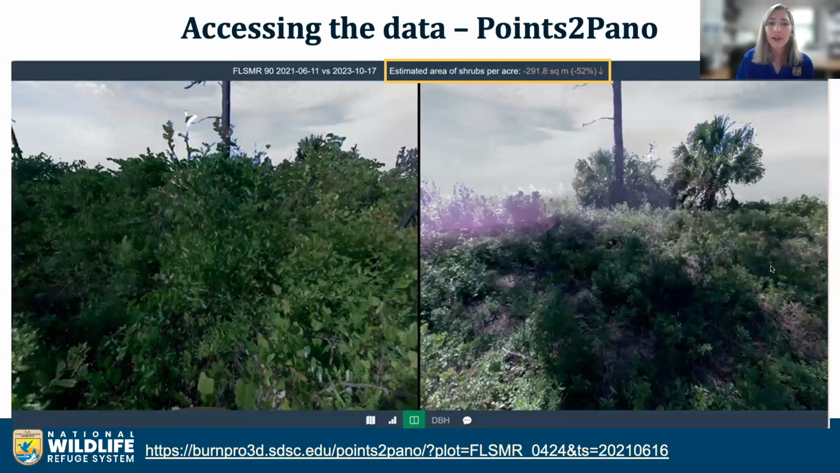Moving on from the empirical data results to this visual component. This data is very beneficial for assessing whether objectives of treatments were met or not. It is policy within the U.S. Fish and Wildlife Service that management plans have objectives. We utilize prescribed burning and mechanical and chemical treatments to meet those hazardous fuels and habitat objectives.